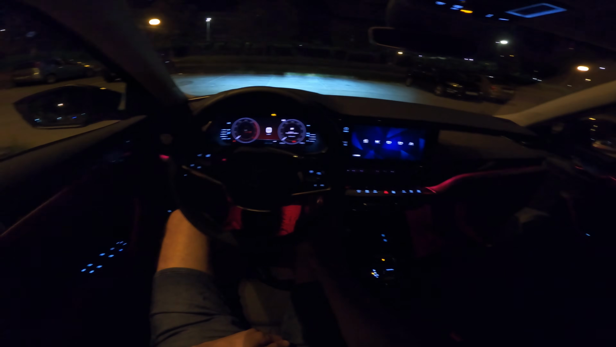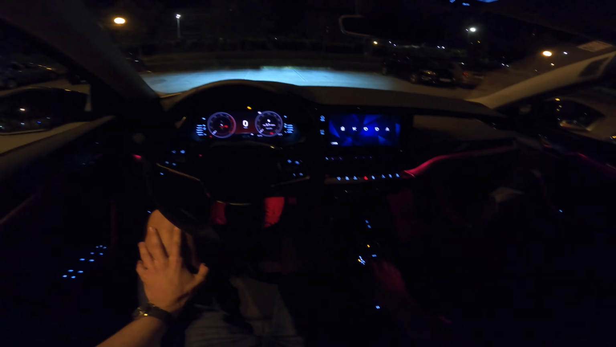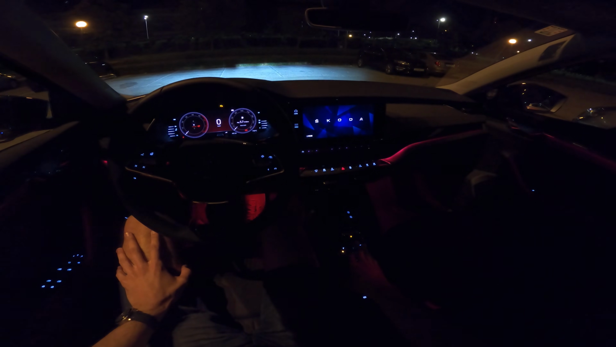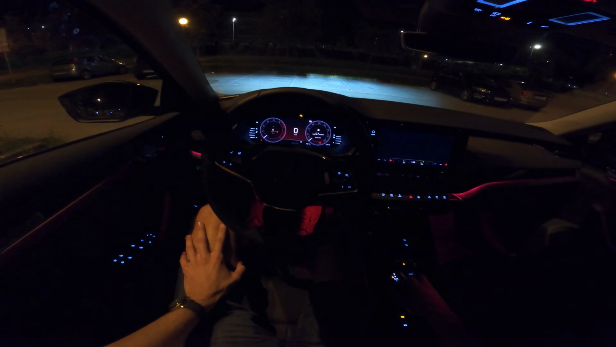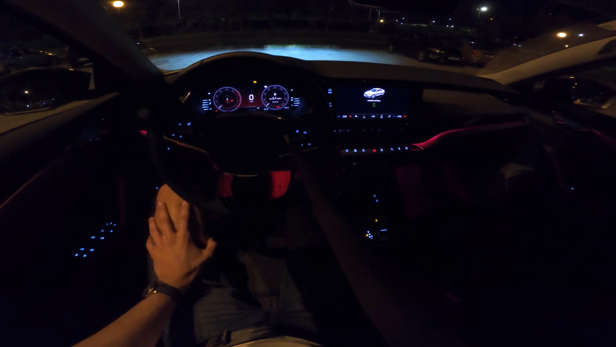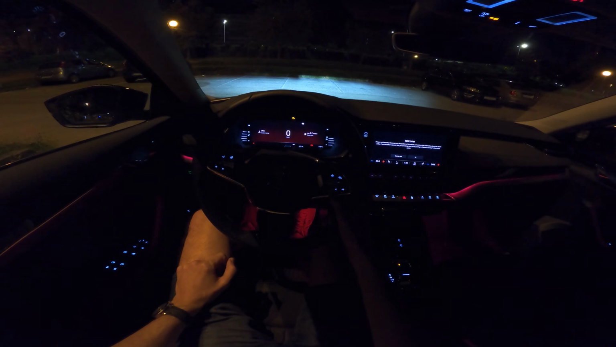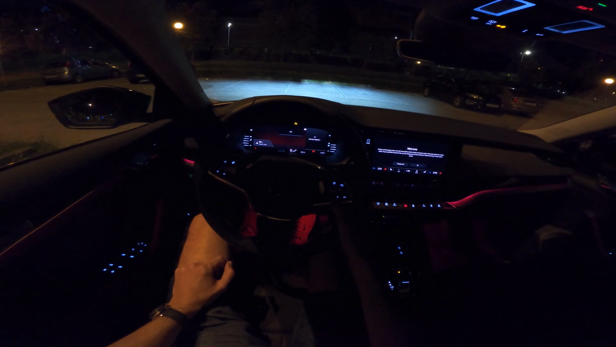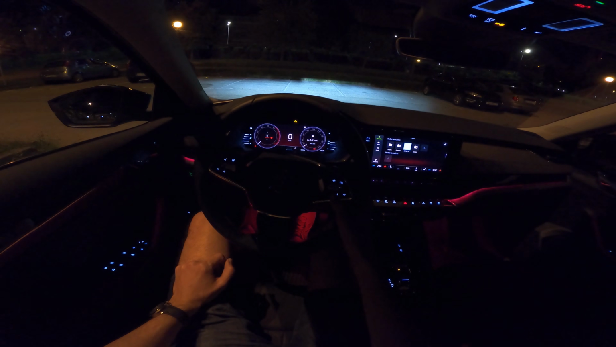So we get a Škoda welcome here and here. So everything illuminates white. Takes a little bit for the screen to load up. We have Canton speakers, upgraded speakers in this model, so we're gonna check that out. While this loads, I'm just gonna show you here different menus, and those are the menus.